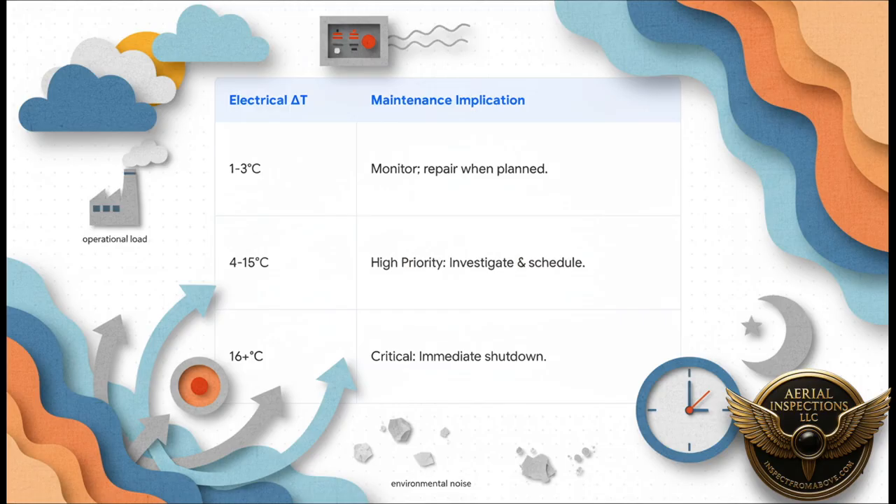If it's just a few degrees hotter, okay, let's keep an eye on it, maybe fix it at the next scheduled shutdown. But if you're seeing a 4 to 15 degree difference, that's a high priority. You need to investigate that soon. And anything over 16 degrees, whoa, that's critical. That's a shut it down now and fix it kind of problem.